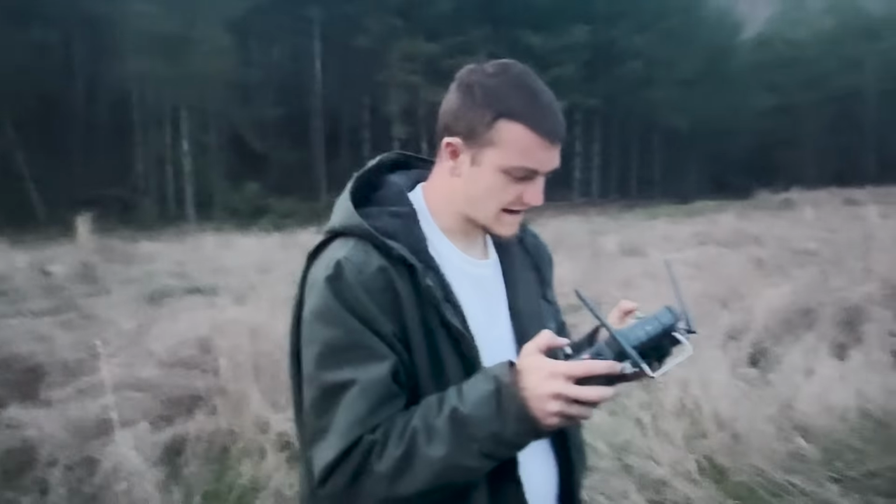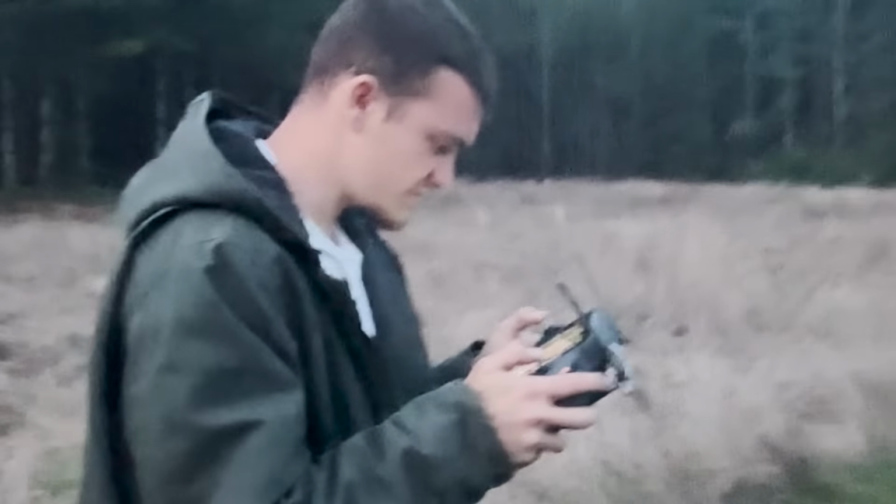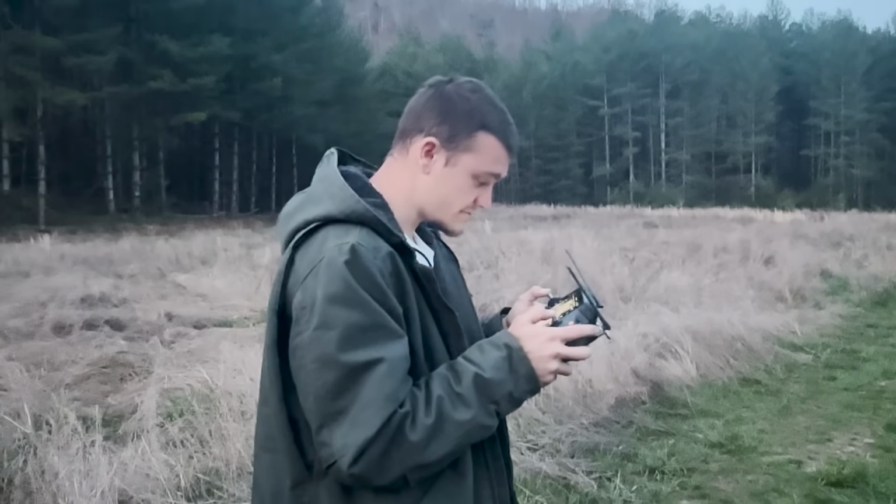As soon as I find an animal, our job is complete. I don't want to leave without finding an animal. Cody's found them all. It's not fair. You can go find that one again. I could go find the same deer. I might just do that.